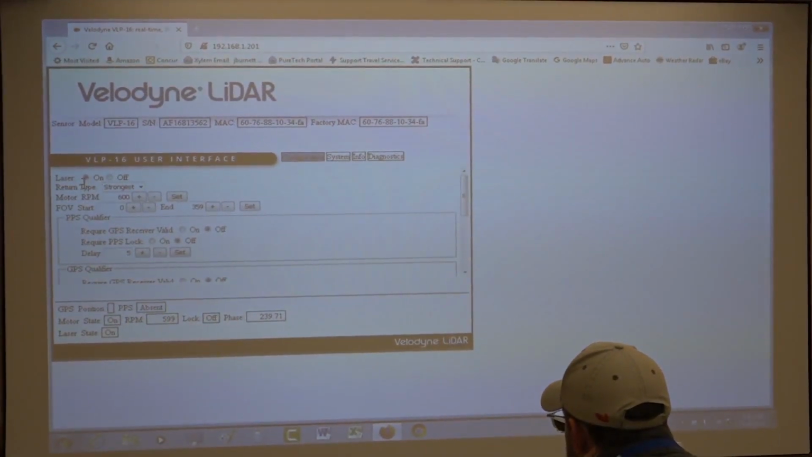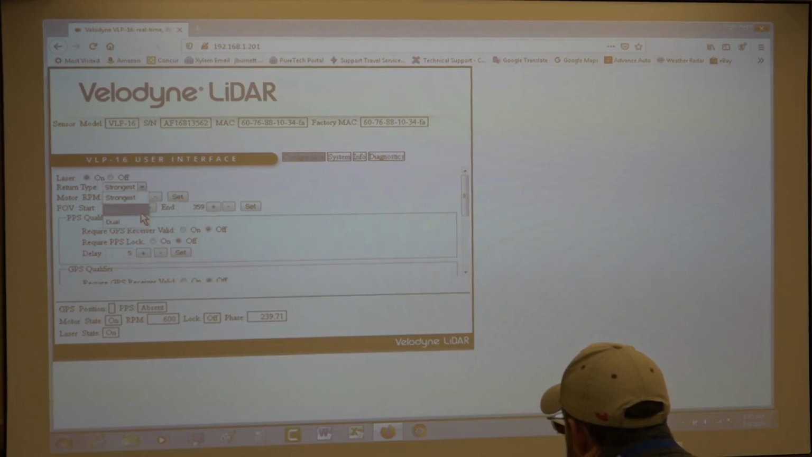So you can see that the laser's turned on. It's currently set to the strongest return. I could set it to the last return. I could set it to dual return. All right. Typically, most people leave it on strongest, but one of the things that a lot of people are doing with the lasers is bank line surveys.